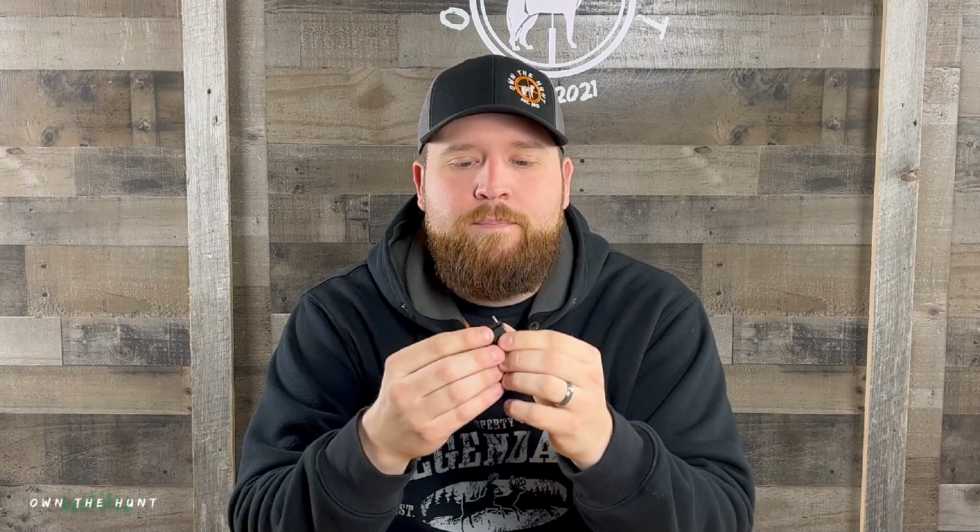But essentially, this is a small thermal monocular or thermal camera. It can be used with an iPhone, or if you have an Android, they sell an Android version as well. I'll put links into the description for everything that I talked about today in the video. Basically, it's this tiny little thermal camera. It plugs into your phone, or if you want to use some of the accessories, they've got a cable that you can plug into the device itself and plug that into your phone. And I'll go over that stuff in just a little bit. This is going to be a relatively long video, guys, because I actually have a lot to say about it.